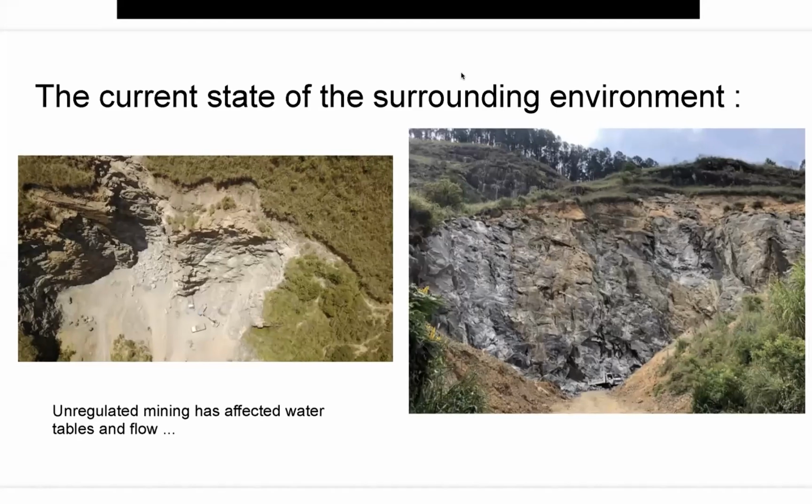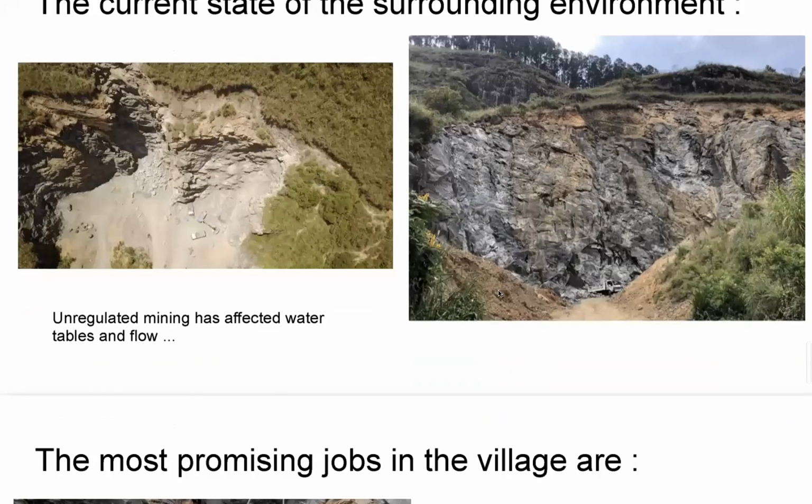The current state of the environment surrounding Belipola is quite prevalent across Sri Lanka and also around the world. Unregulated mining in this context has affected water tables, soil and nutrient retention. And it's a real problem. And this is just 200 meters from Belipola Arboretum, from that beautiful environment that you just saw.